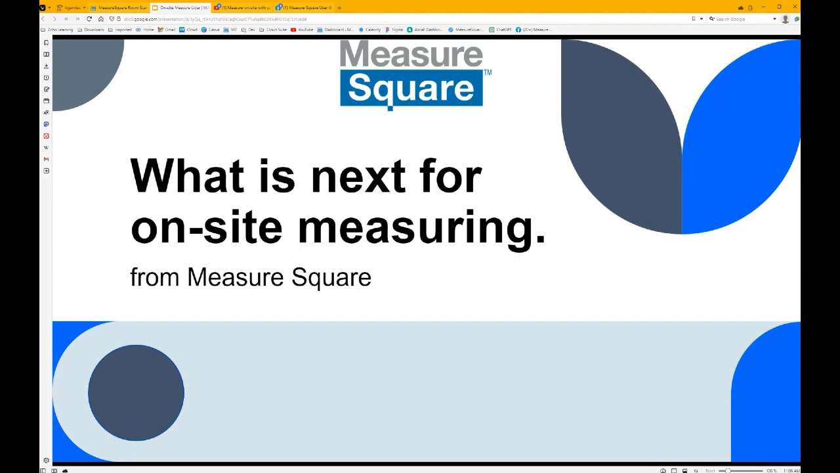We are excited to show an update that we think will really help our on-site measure partners speed up their process and hopefully reduce errors with the new technology we have been able to implement here.